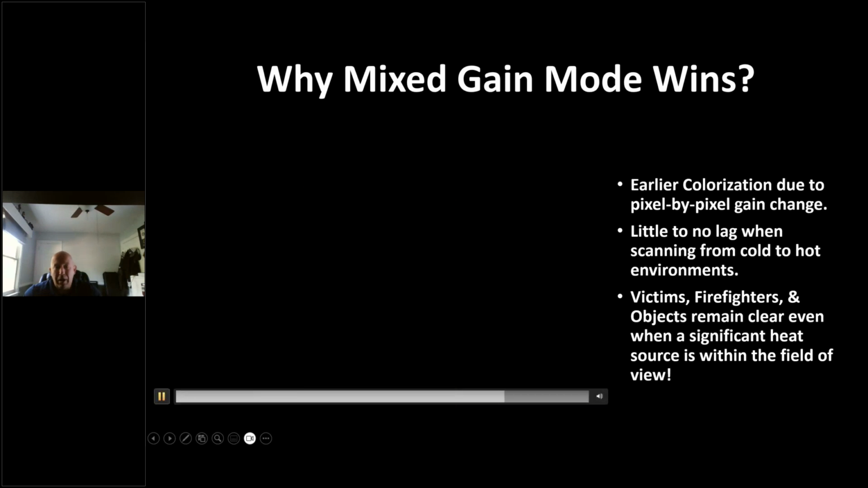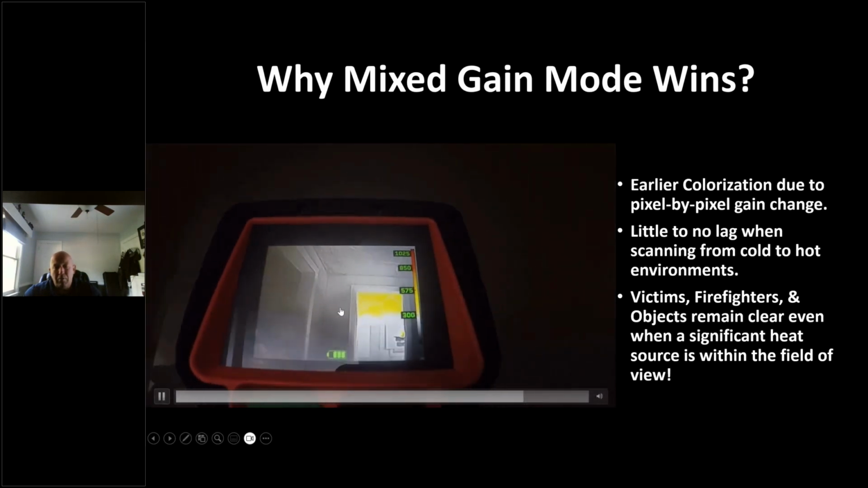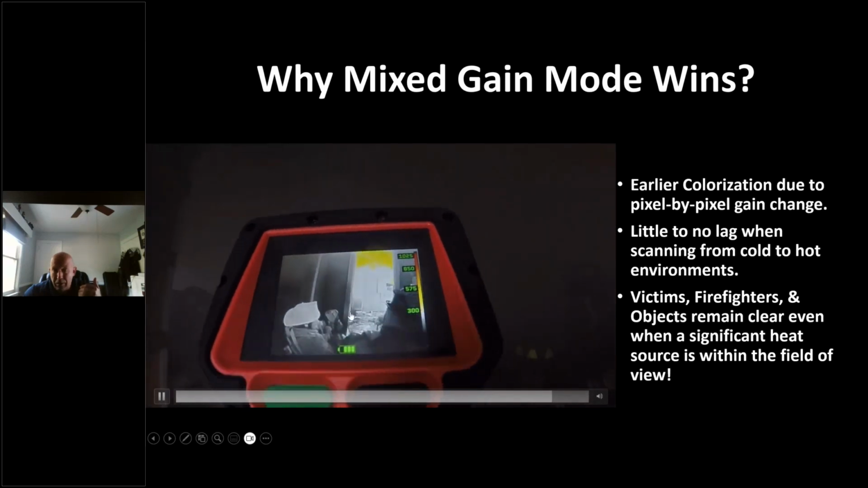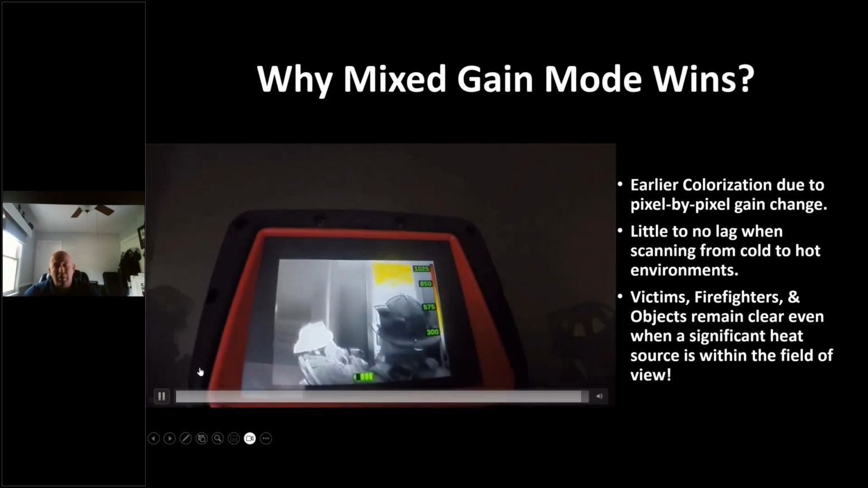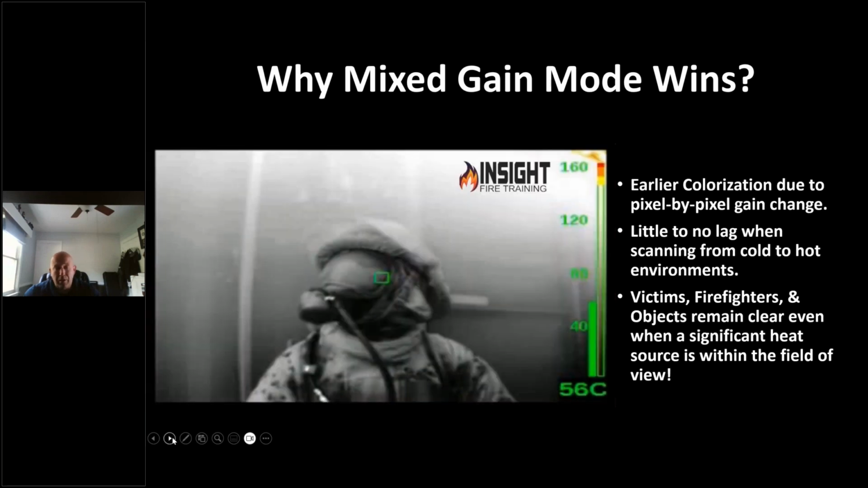No lag, no delay. And check out the convection currents as we look up at the ceiling and we look down at the firefighters. We're still able to see where we're at, pick up good detail down low. That includes victims, firefighters, holes in floors, layout, chairs, tables, wheelchairs, high chairs. That's an MSA air pack. How did you know that? Because it had a metal band running across it, and metal has a low emissivity.